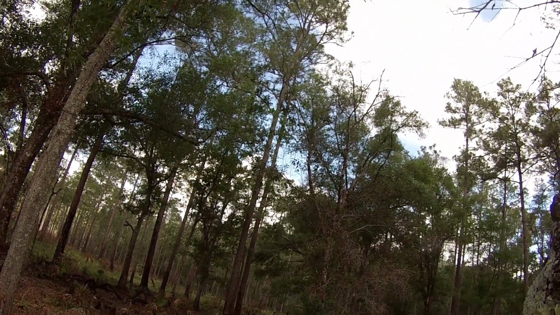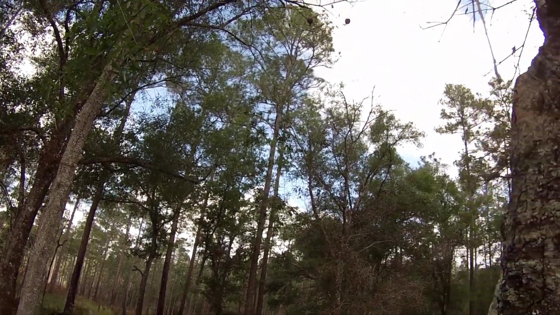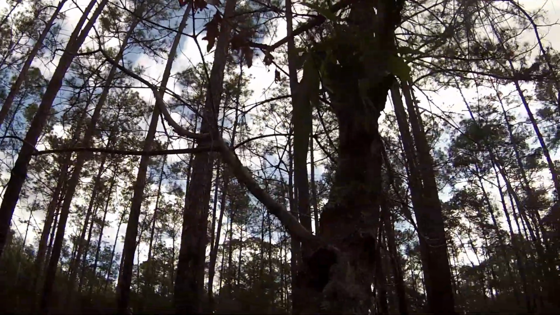You can't see the other camera because of those limbs and leaves on that tree, but you'll be able to see if anything is out there around it.